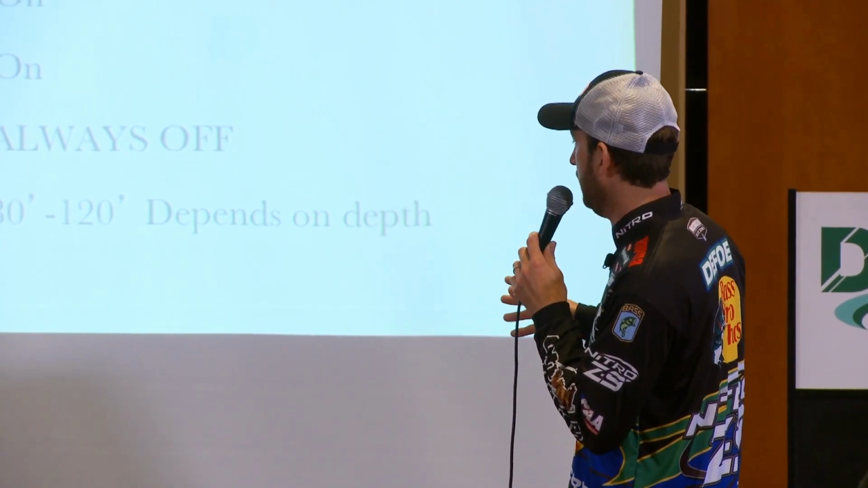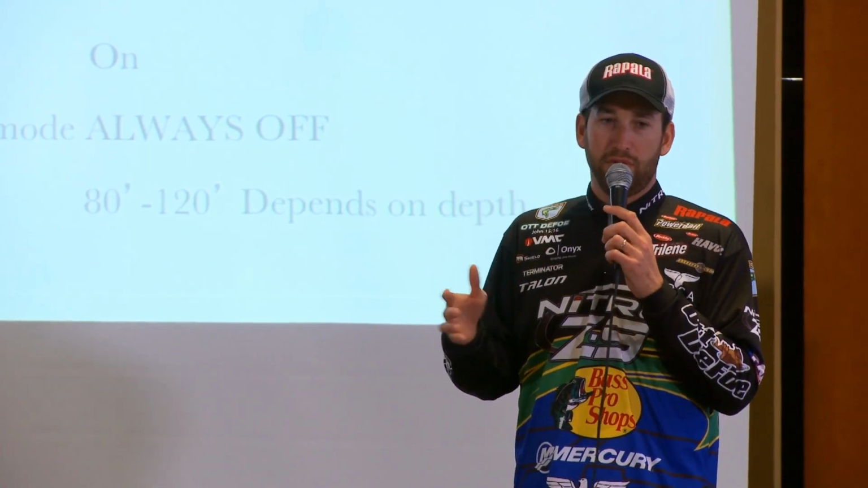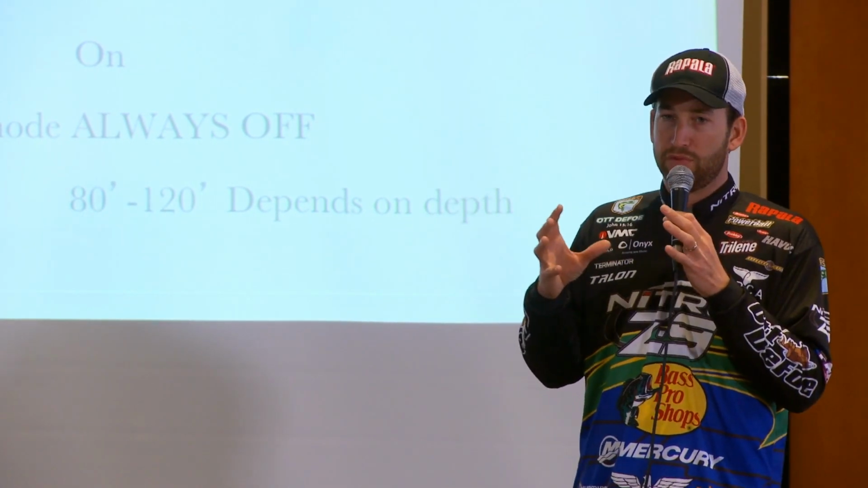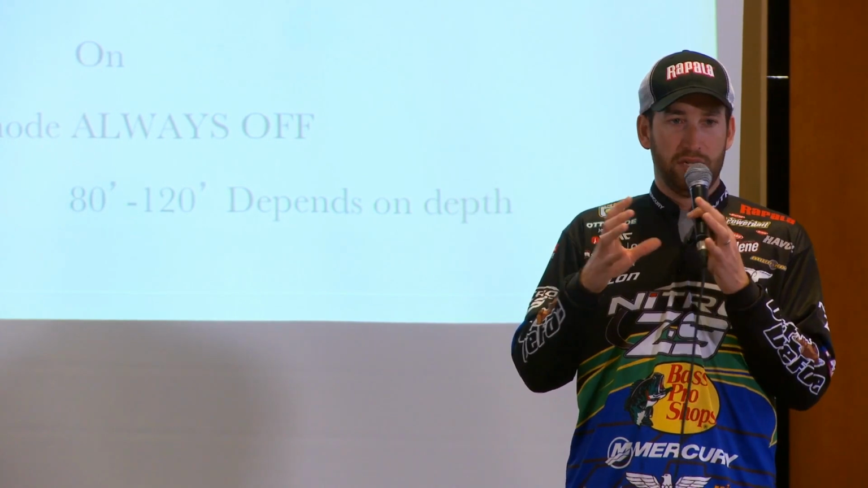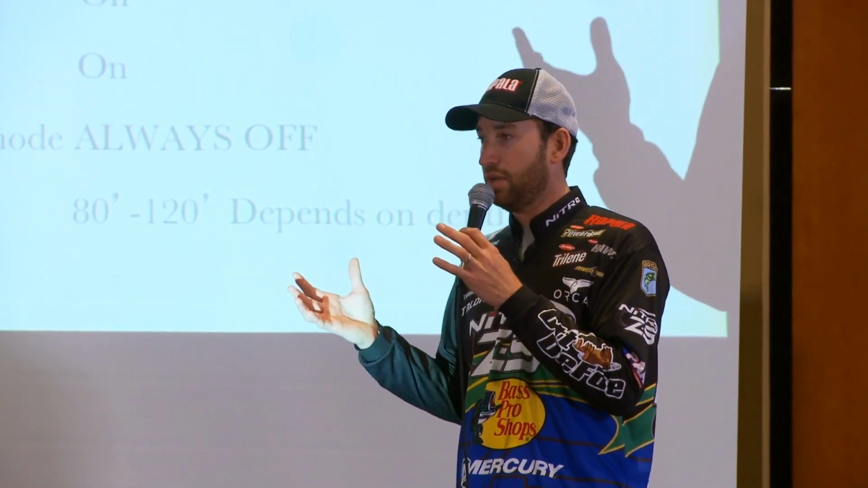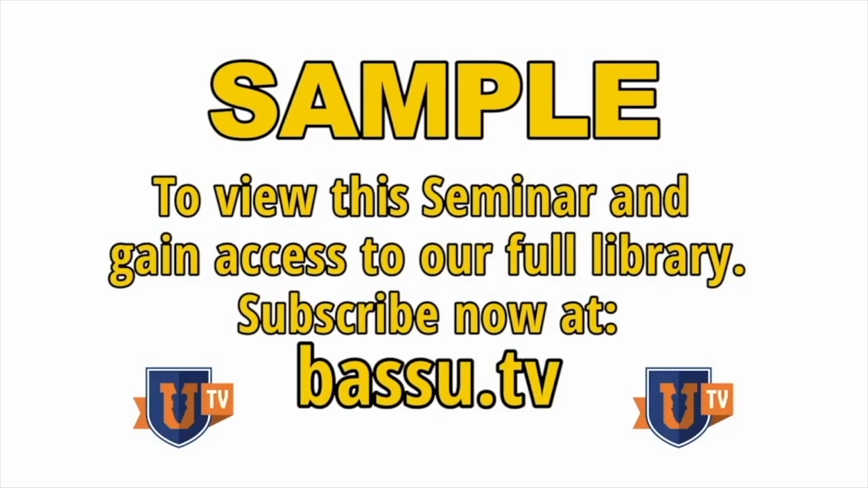In the range, 80 to 120 feet is pretty much what I run that on. If you have a smaller graph, maybe an 800 or 700 series unit, you may want to shrink that down a little bit more, because you're looking at so much on a little screen. But on an 1199 or 999, I usually run it 75 to 100 most of the time.